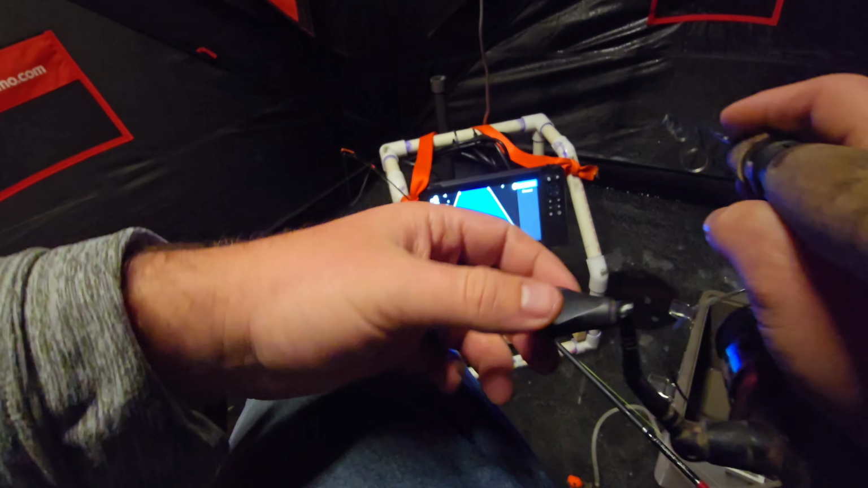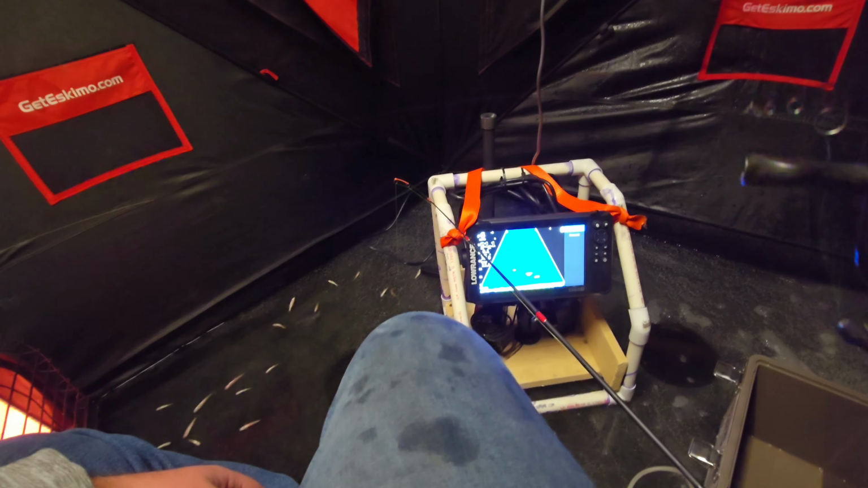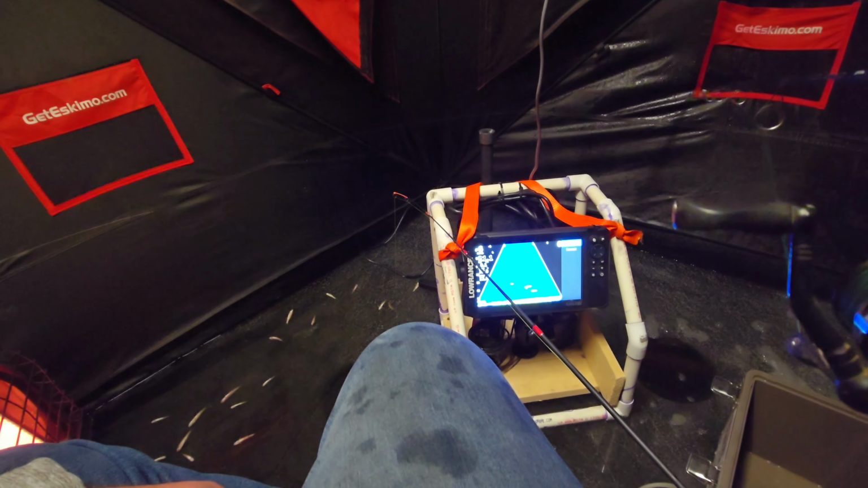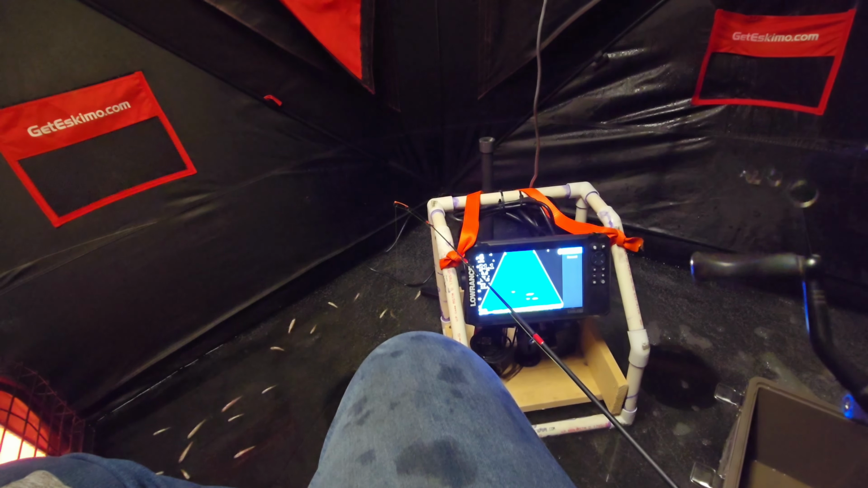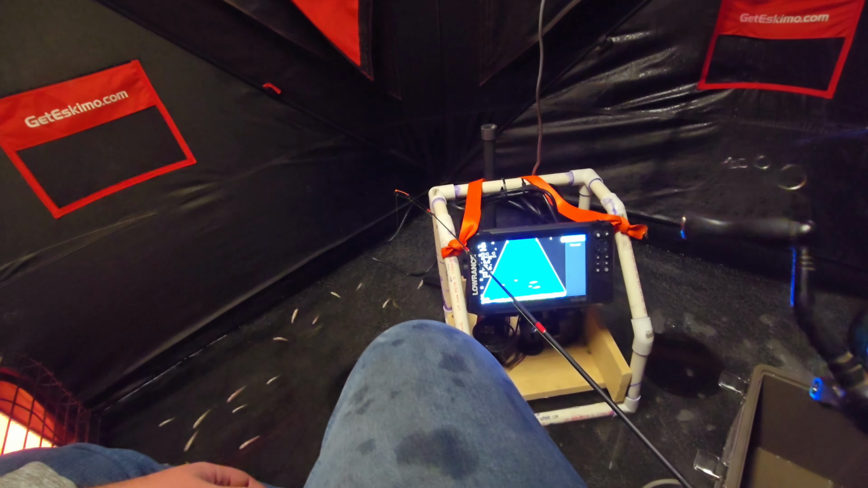Alright, so I just dumped all my dead minnows out and caused a feeding frenzy of crappie. Usually that'd be like the last thing you do before you leave, but I was like, you know what? I need one last shot to drum up an active school, and I haven't been using them anyway, so.